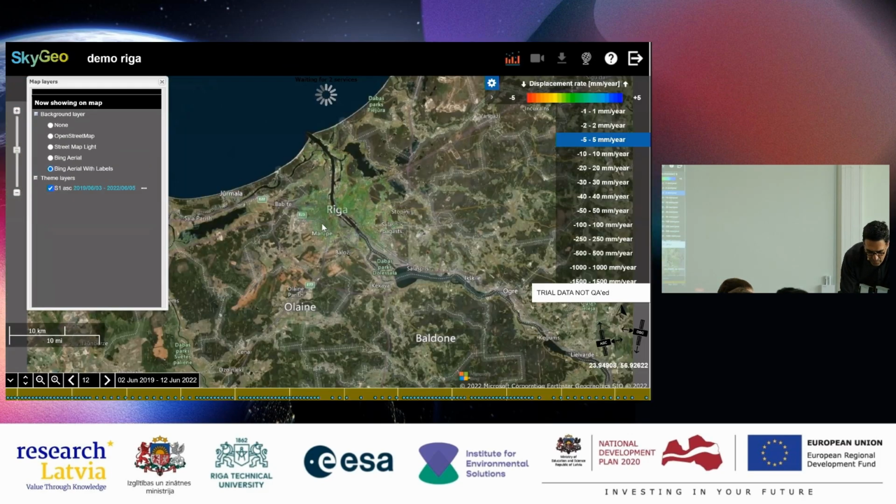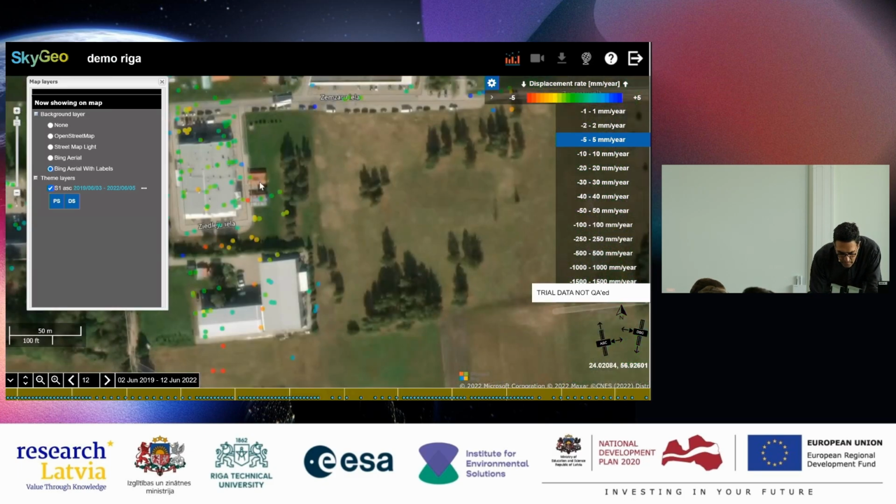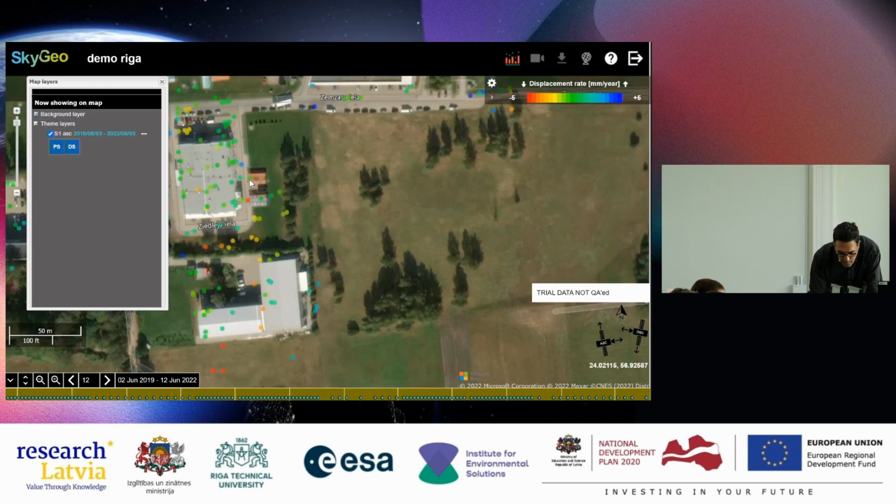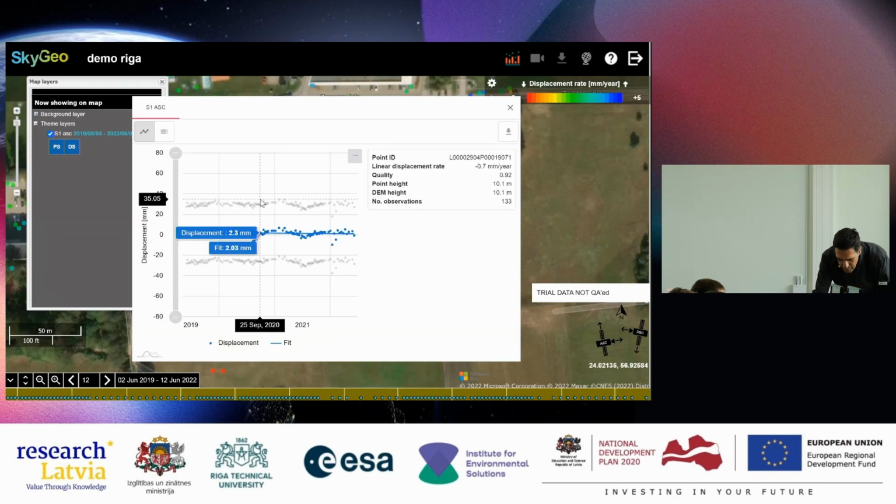Okay, so I'm going to zoom into a point here on the west end of Riga. Okay, so for example, this point over here. Why doesn't it pop up? Reload. Okay, don't know why that failed.